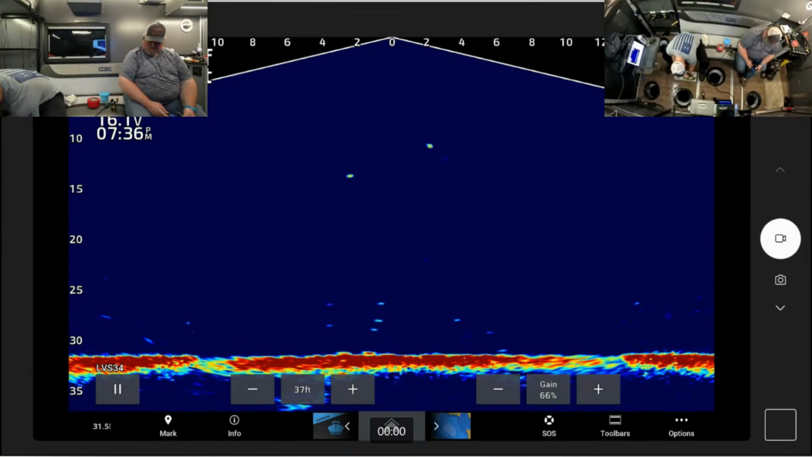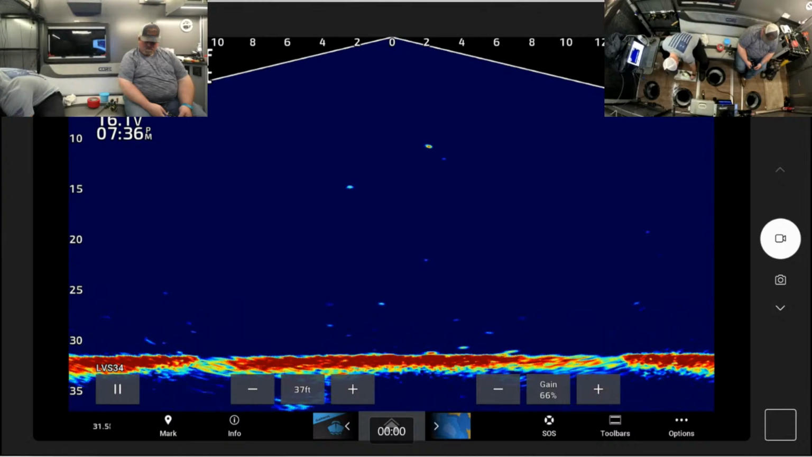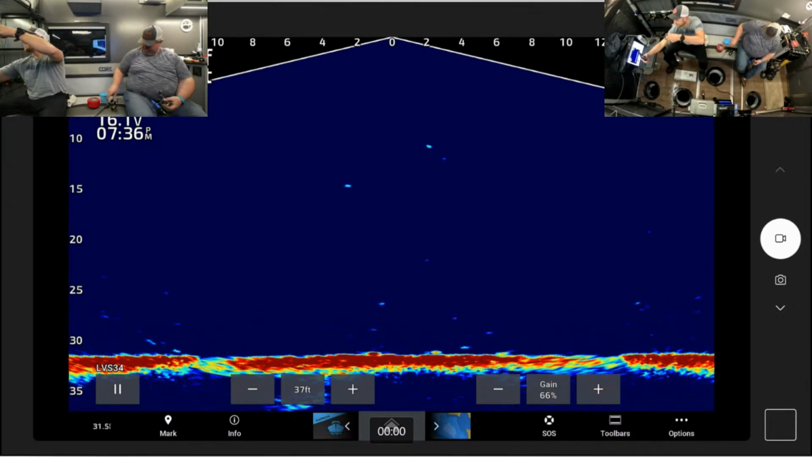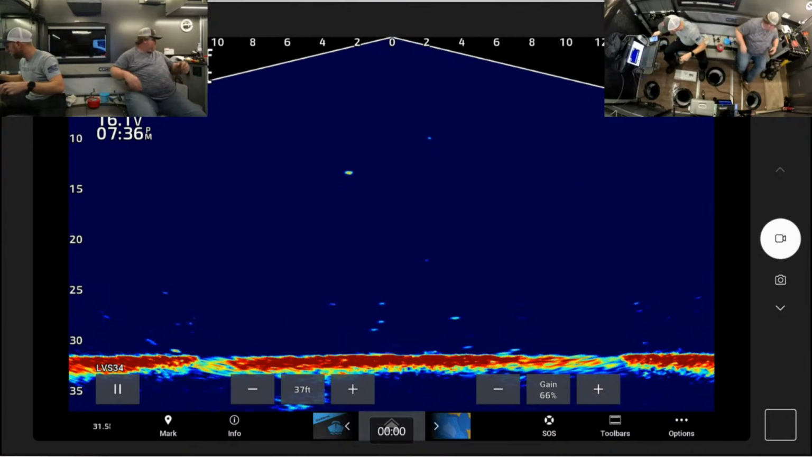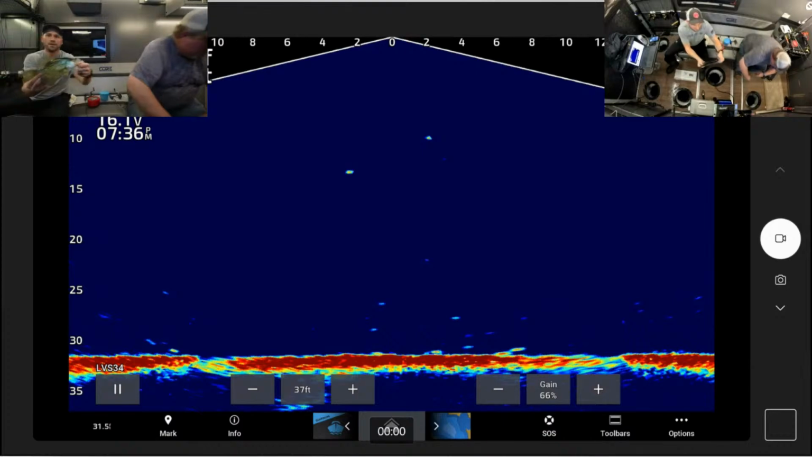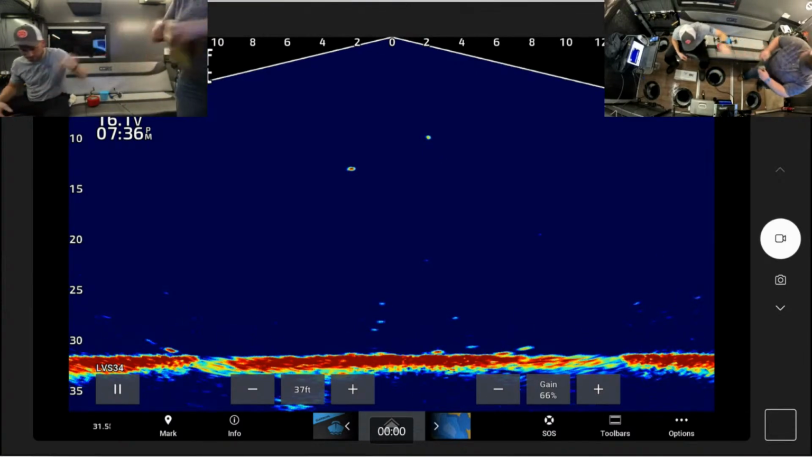All right, mouth closed. Pinch the tail. Take the picture. Get the selfie. Woo! All right. Here we are, putting her in the bucket. Thanks, Cody.